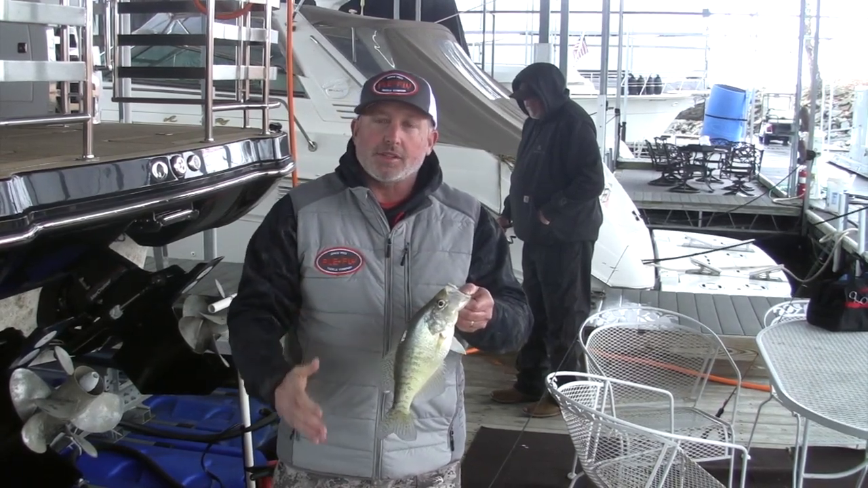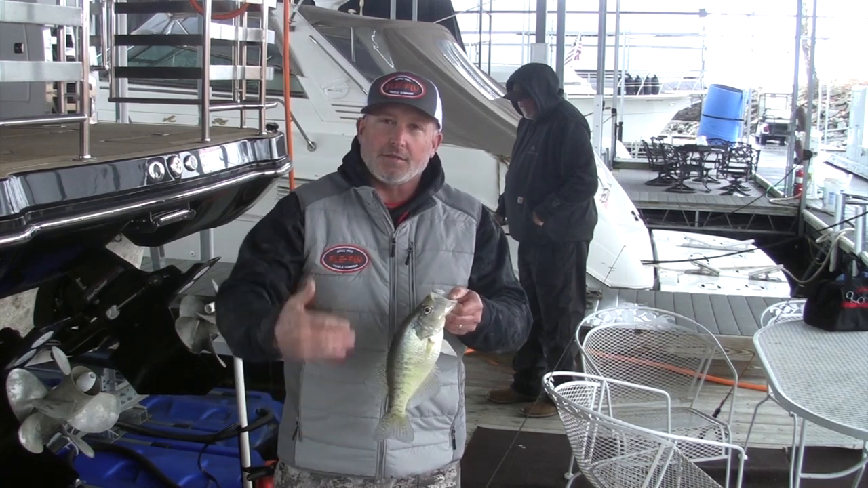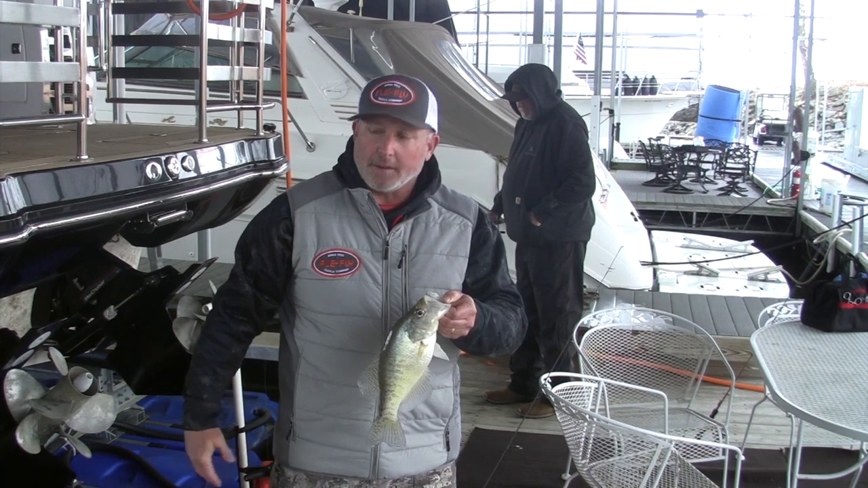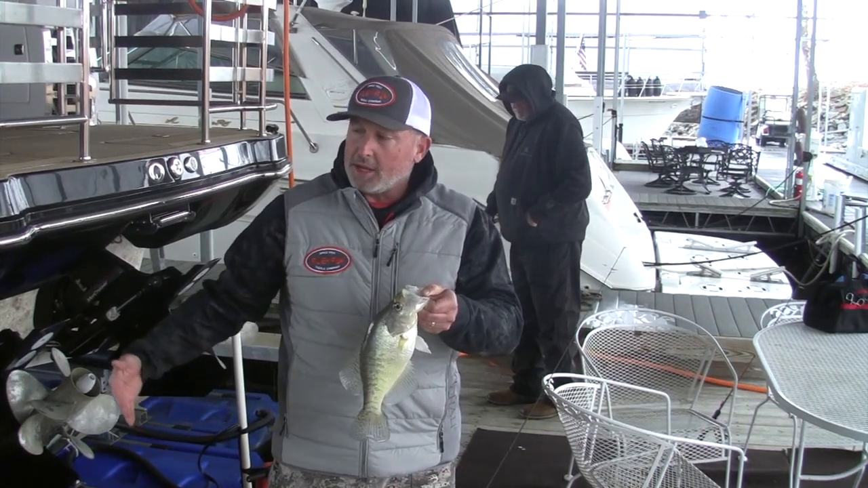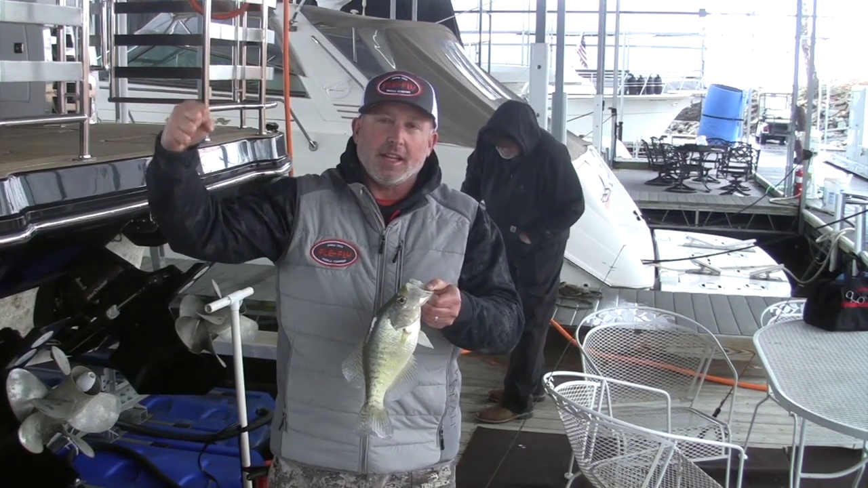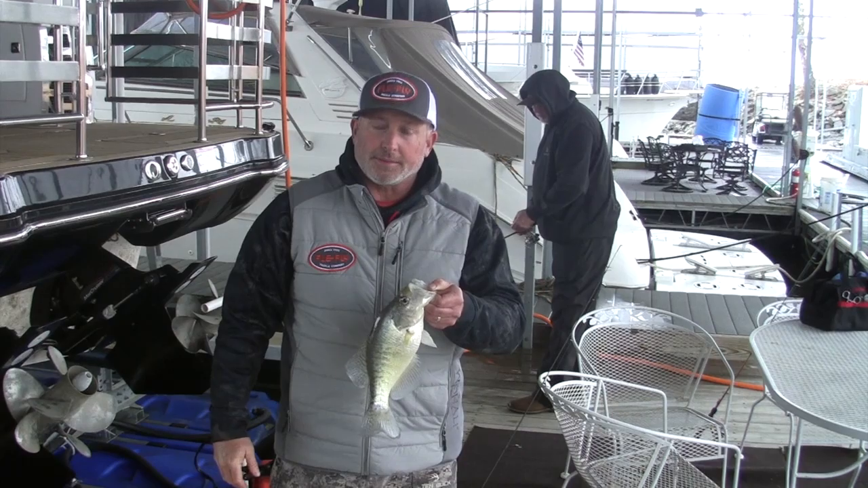So being able to watch the fish and being able to figure out a pattern for your fish daily is really what's going to make you even better using this technology right here. That fish finally hit that bait within 2 to 3 foot of the top, and you can see that whole way up, and then finally right at the end he hit it. I believe if I would have stopped it, that fish would have been gone.